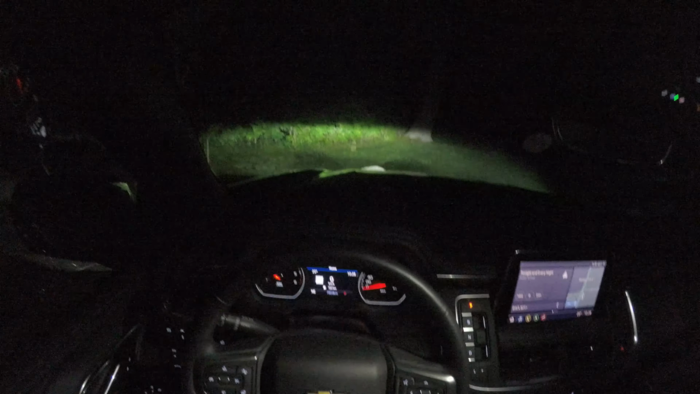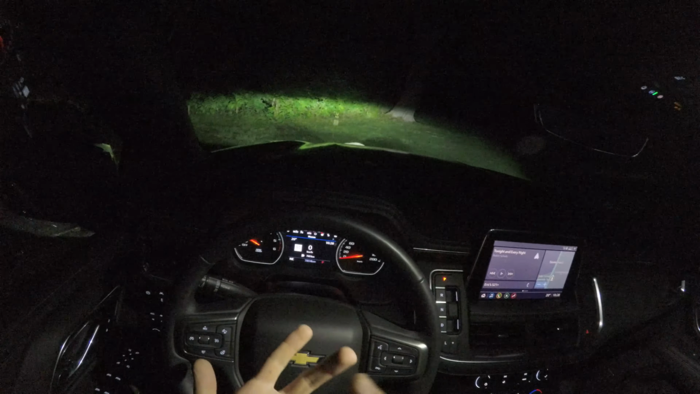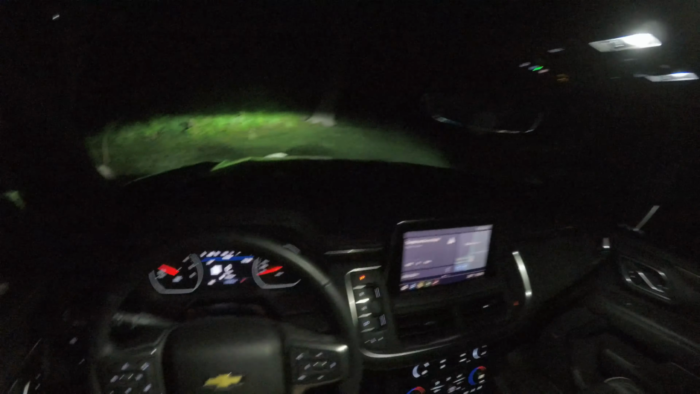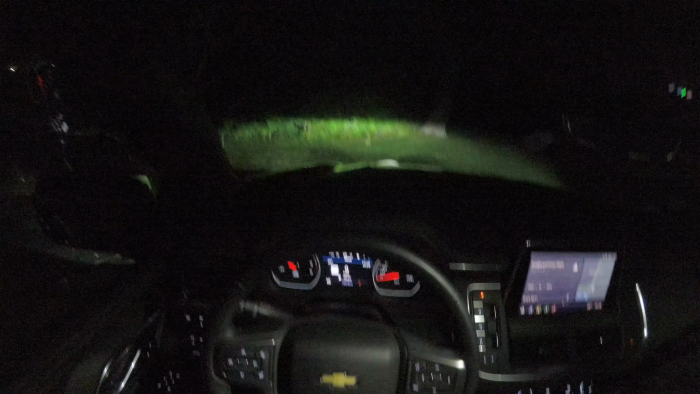Like I said, the full review, where I go over the interior, exterior, how it drives, and if it's worth the money, the $88,000 you need to pay for this Tahoe, is in the top left-hand corner for you right now.